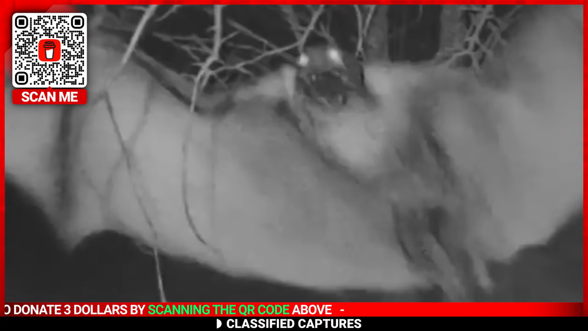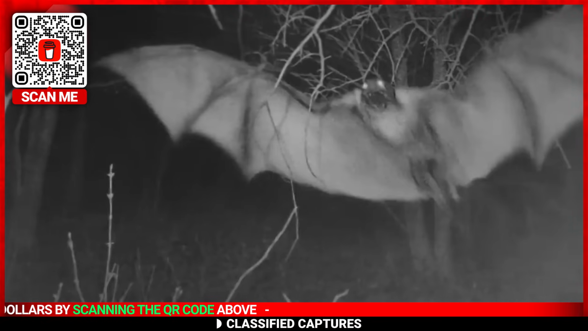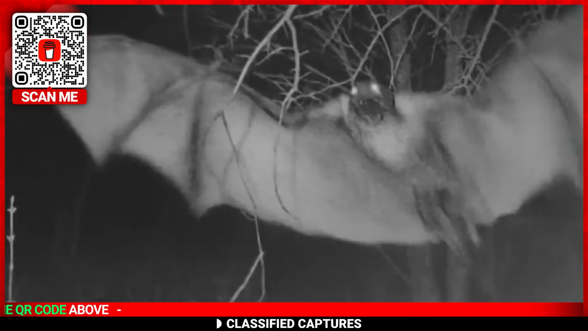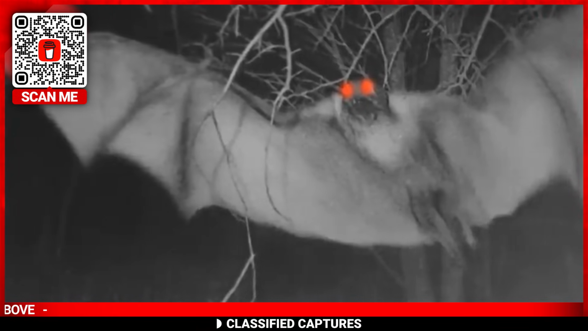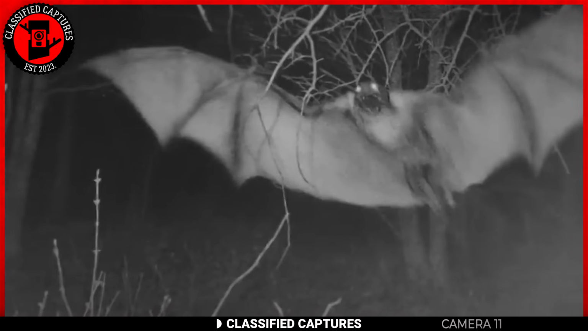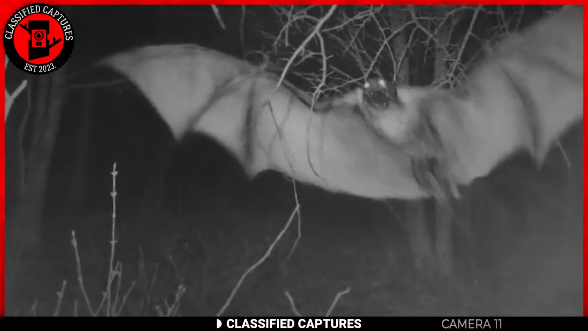A bat, but not just any bat. This one stood on human-like legs and peered into the camera lens with glowing eyes that pierced the night. The person behind the camera, awestruck and perplexed, decided to share this bizarre encounter with the world.